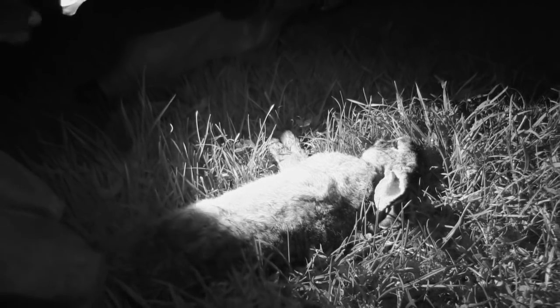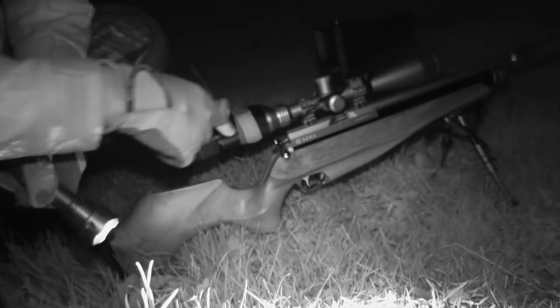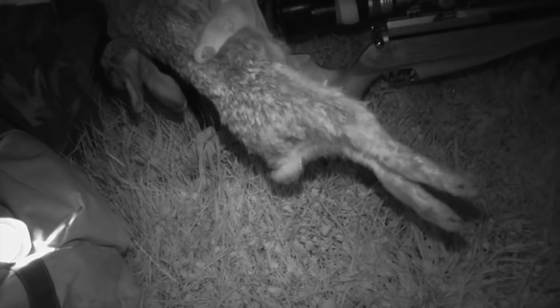We've got our rabbit, and also, I was worried about having to reload the single shot tray in the dark. I actually managed to do it while I was dashing over here without even thinking about it, so that shouldn't be too much of a problem. Let's get this one drained. We'll just empty its bladder so the meat can't become tainted. There's a bit in there. And we'll bag it up.